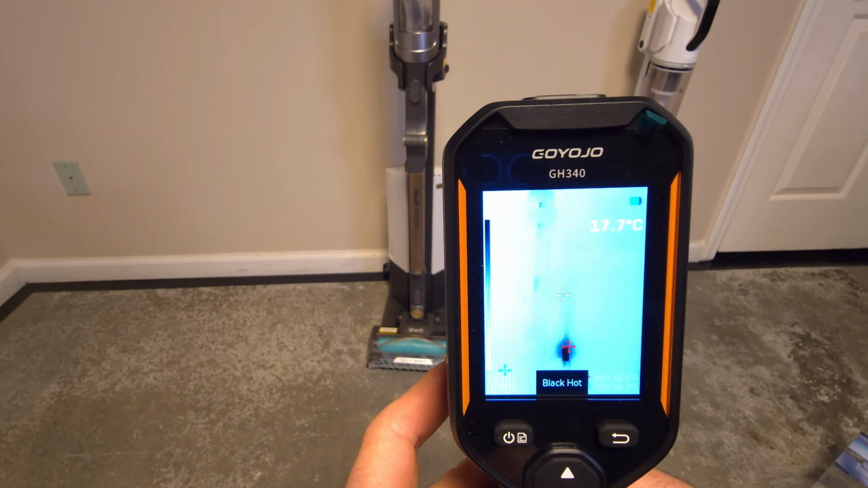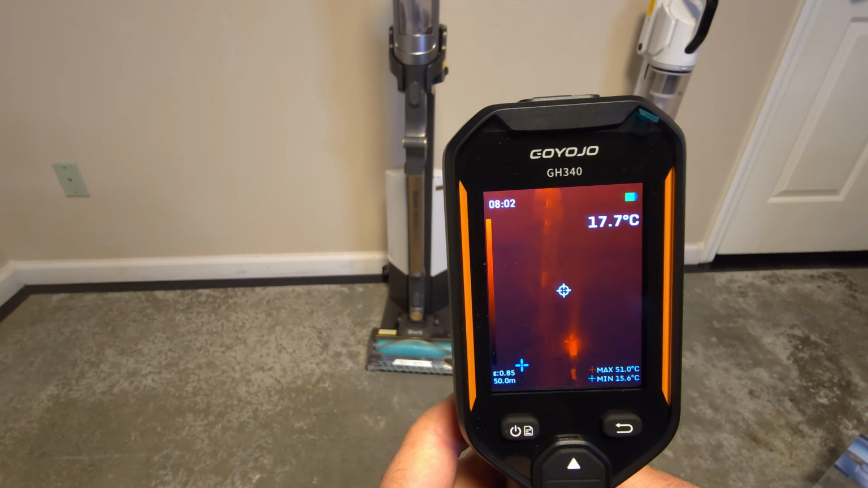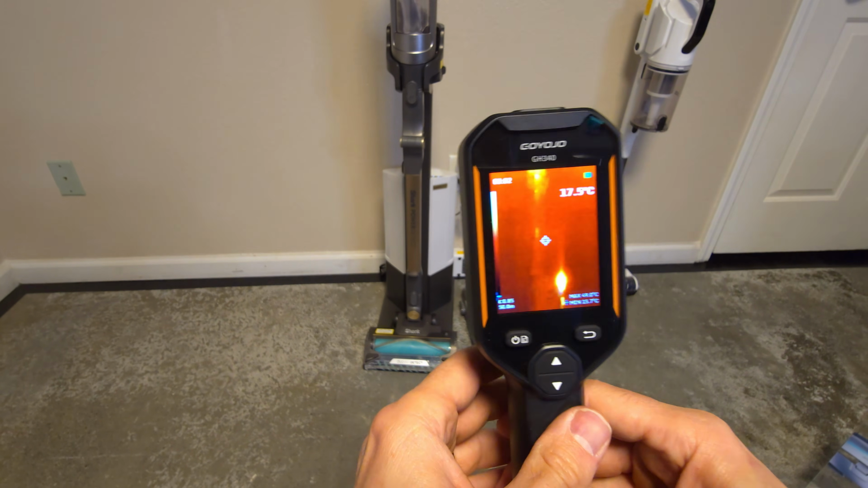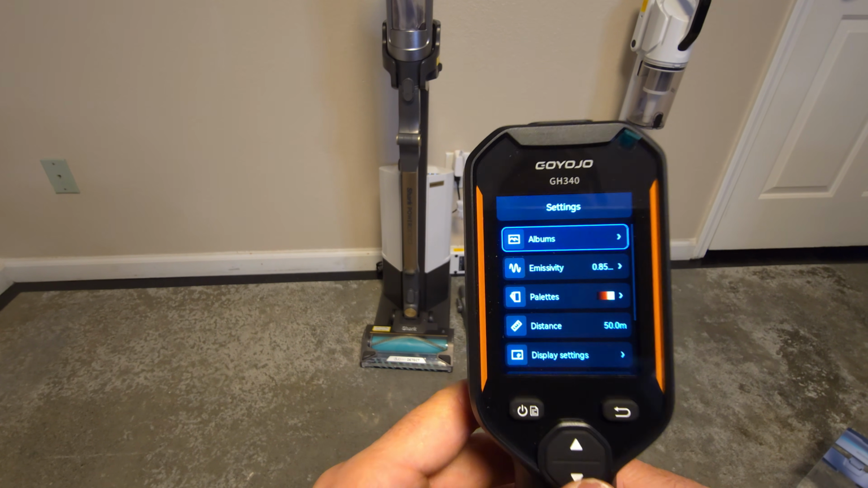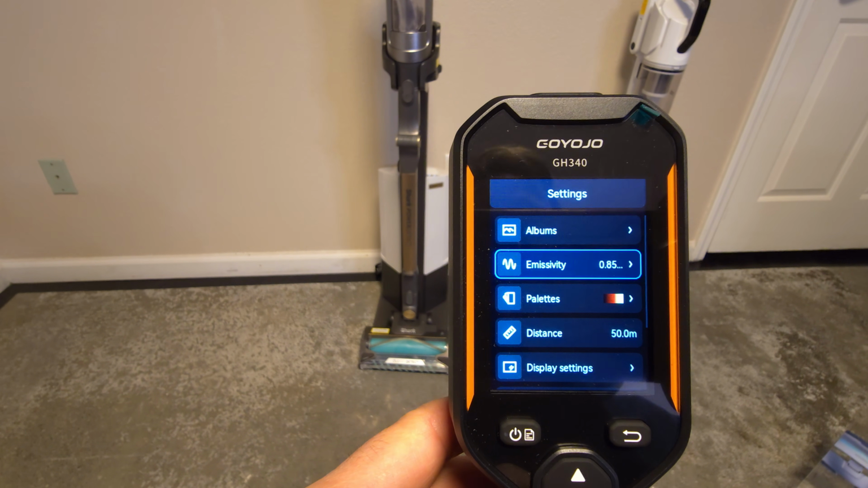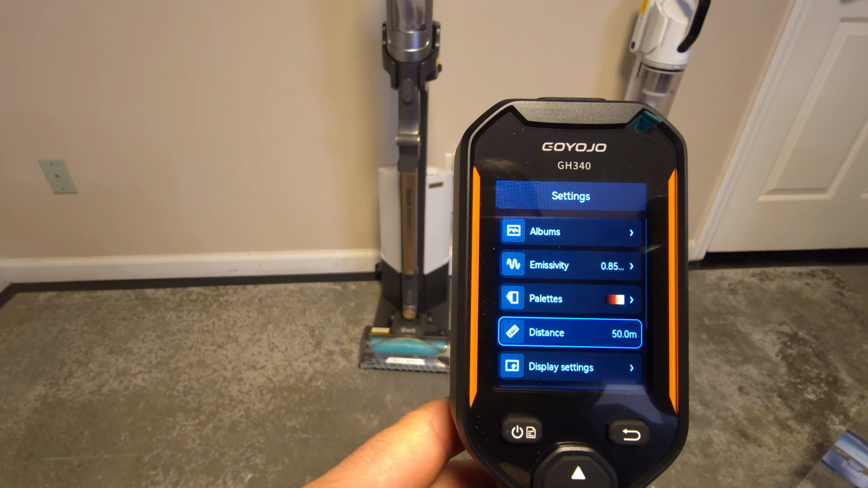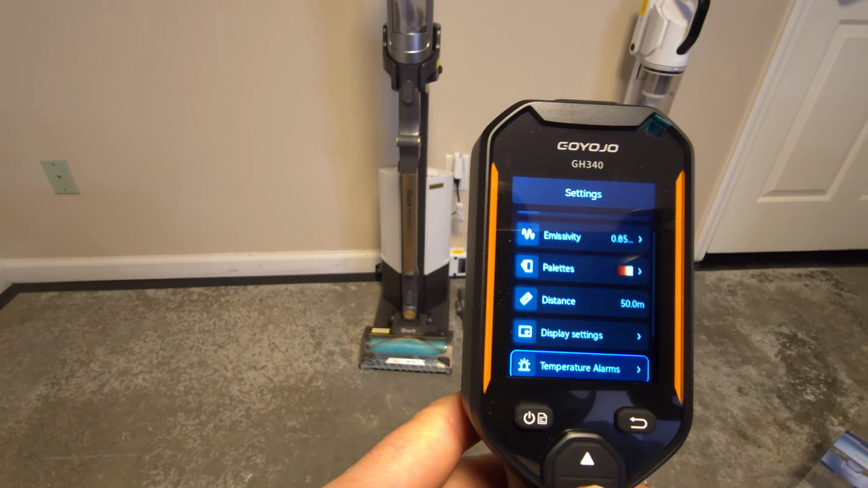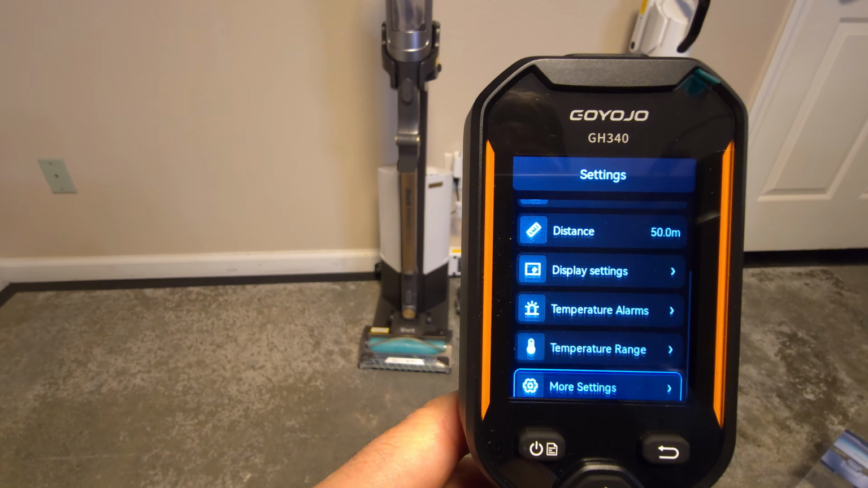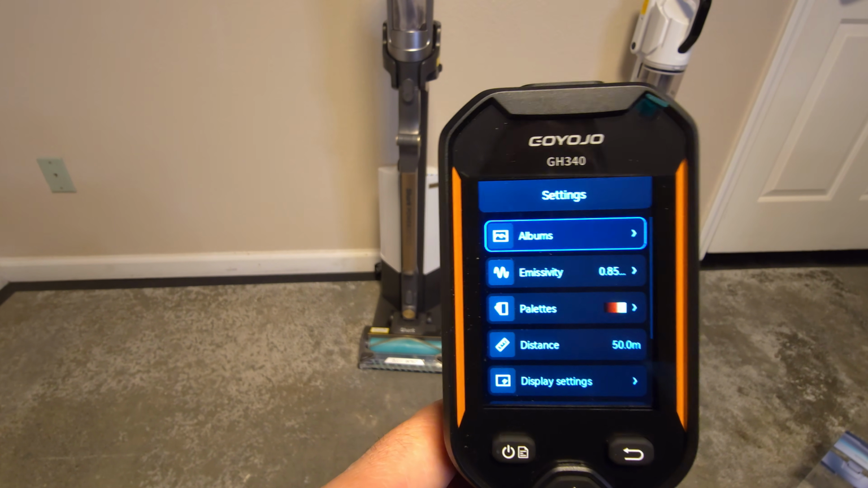So it's pretty sweet. We could actually take this outside. It's kind of cold outside right now, so I could go and look at my house and see what's escaping. We can go to menu here and check out all the different options on here. Emissivity, palettes, distance, display settings, temperature alarms, temperature range, more settings. So a lot of different things on here that we can look at.